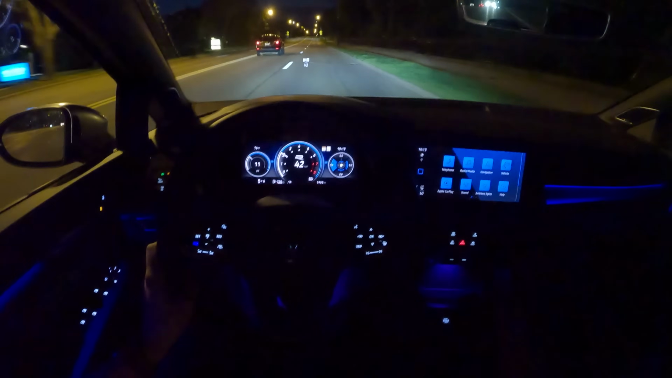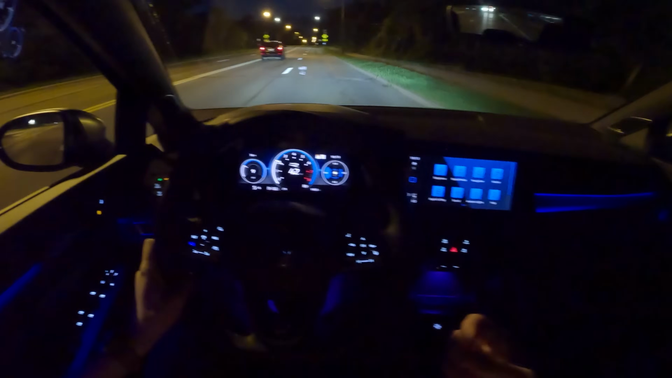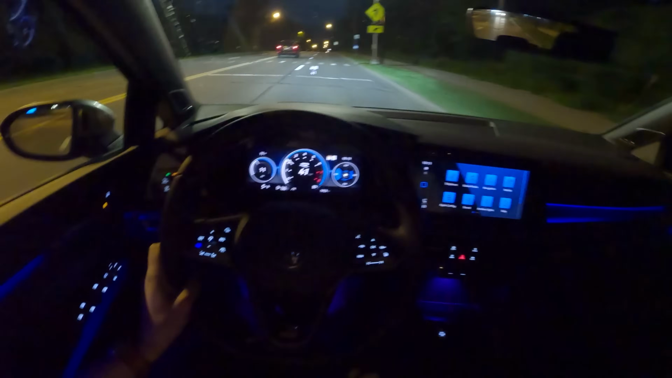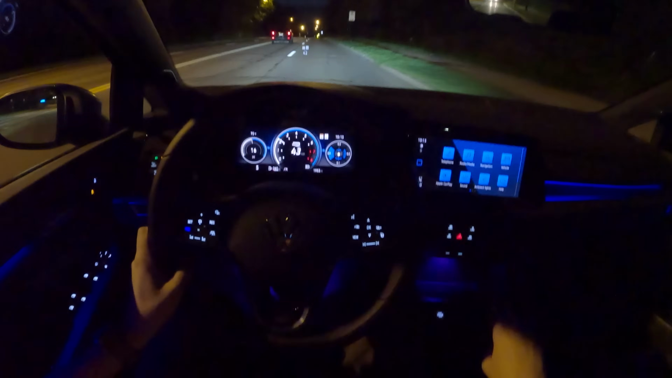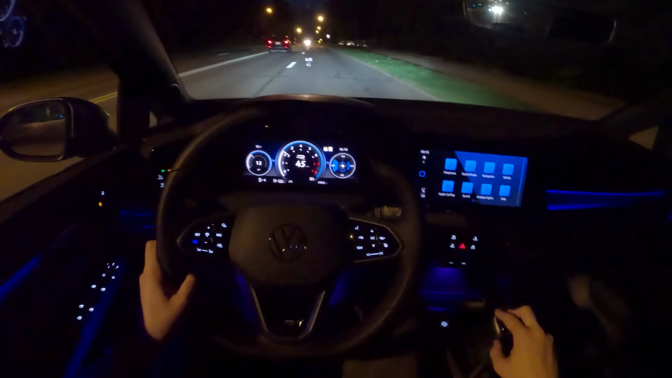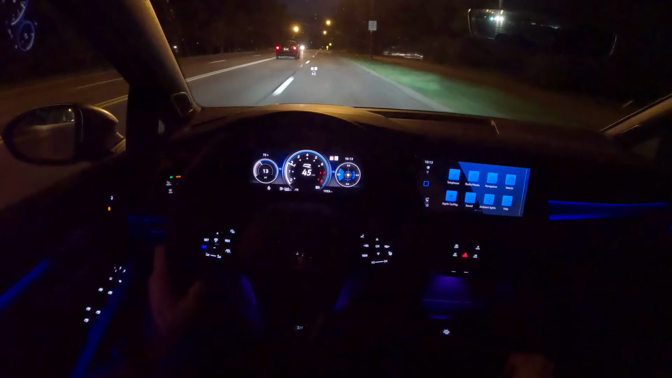I mean, obviously, this Mark 8 has a bit more, I don't know if I want to go as far as to say soul, but it has a bit more character than the Mark 7, the previous generation. But at the end of the day, it is still a Golf R. It is still the executive's hot hatch.